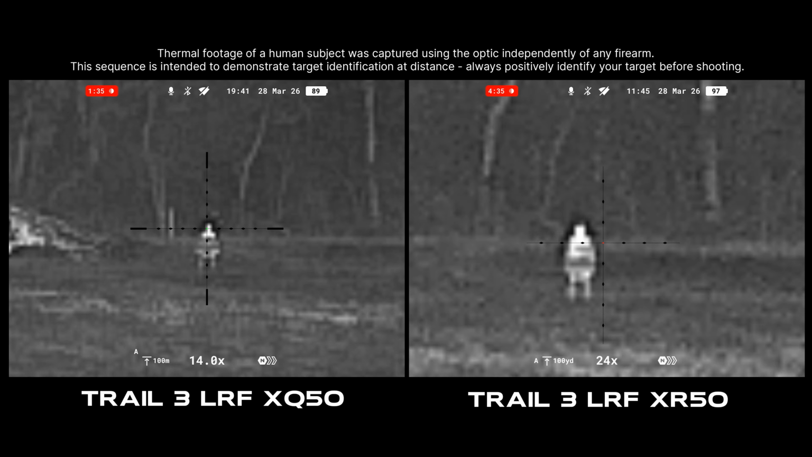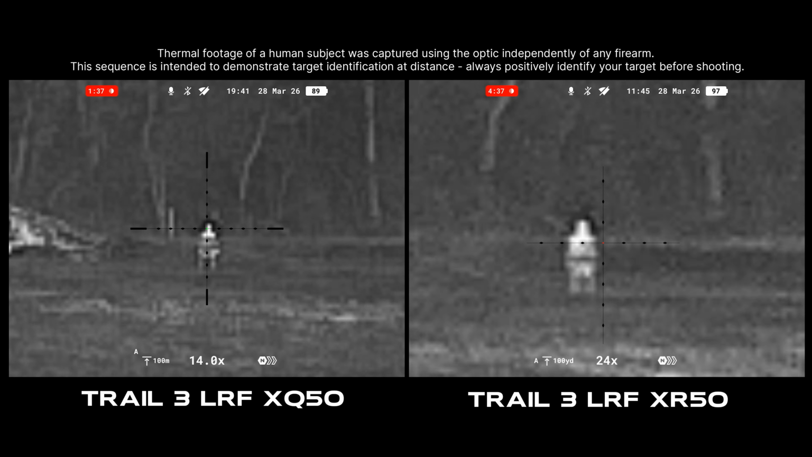So this is where the texture range comes in. If you expect a unit to give you more detail at a longer distance, you need a longer detection range, because we're measuring the same object, 180 by 50 centimeters. So if I take the XR50 with 2,300 meter detection range, and I take the XQ50 with 1,800, I place the same target in front of the XR50 at 230 meters. I place the same target at 180 meters with the XQ. I'm going to have the same resolution of that target. So you can calculate what kind of image quality you need.